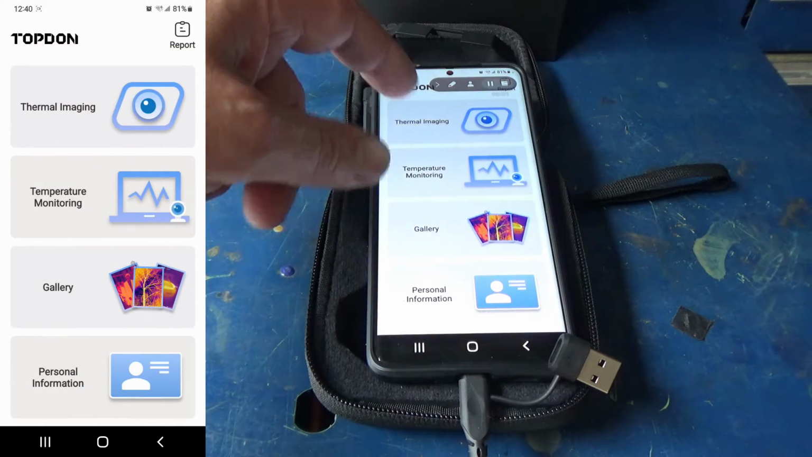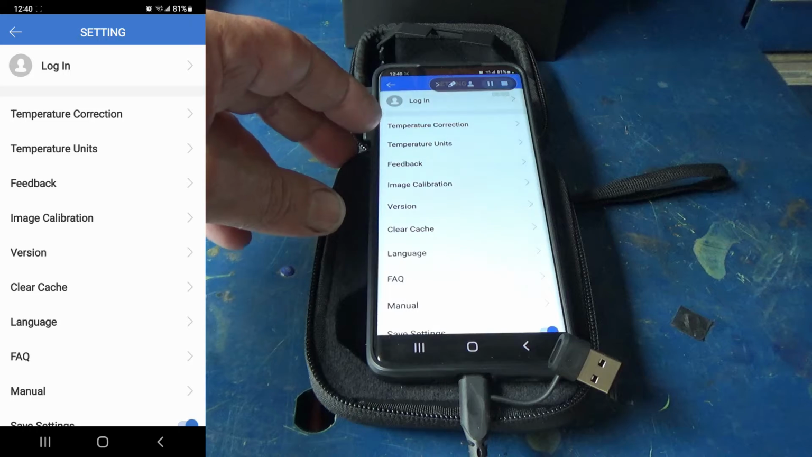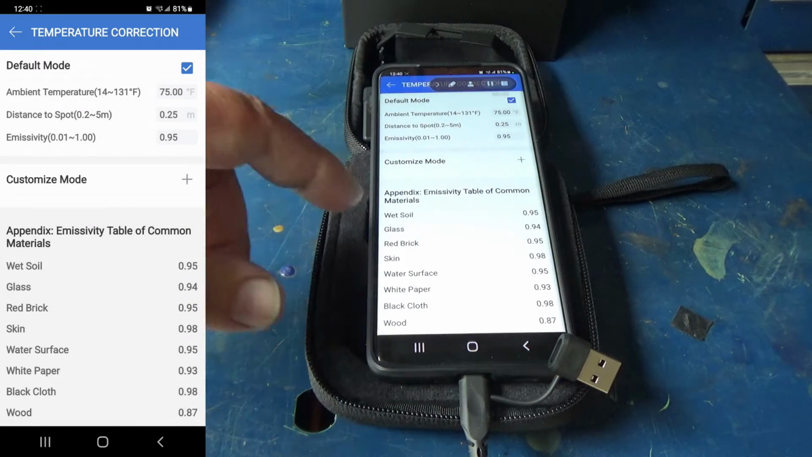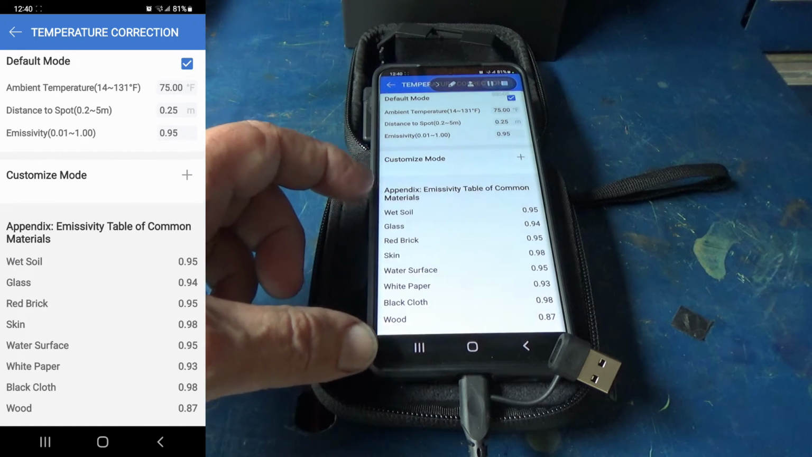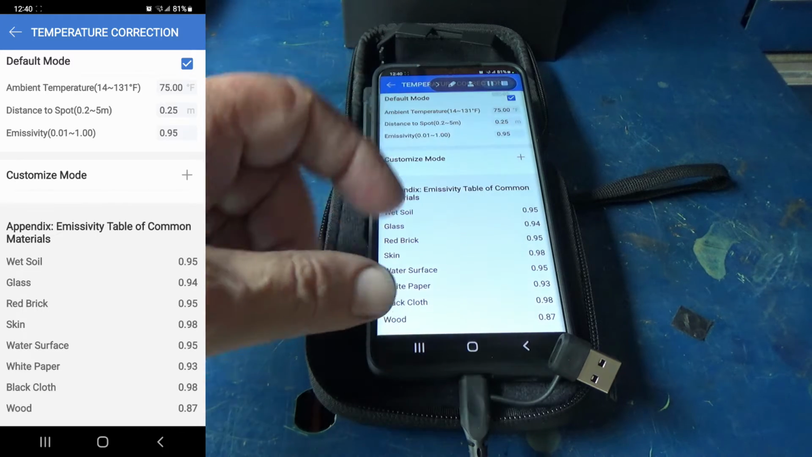Let's go back. Let's go over here to personal information, because there's some stuff you need to know here. Temperature correction. So it's got a little list of common materials in their emissivity table.